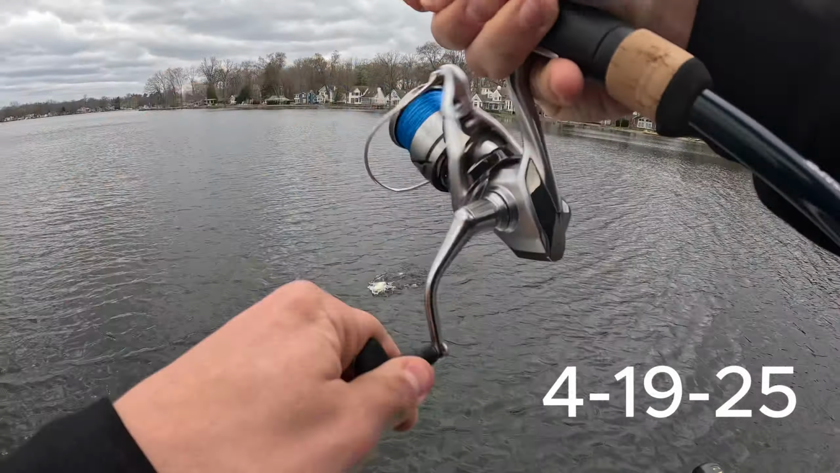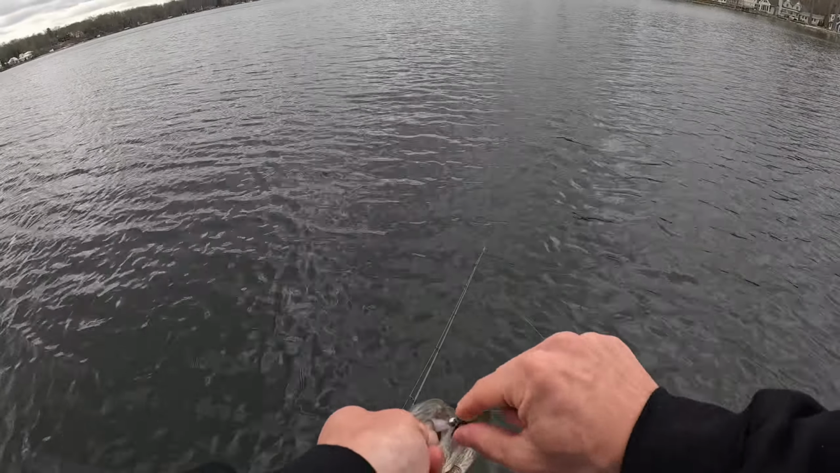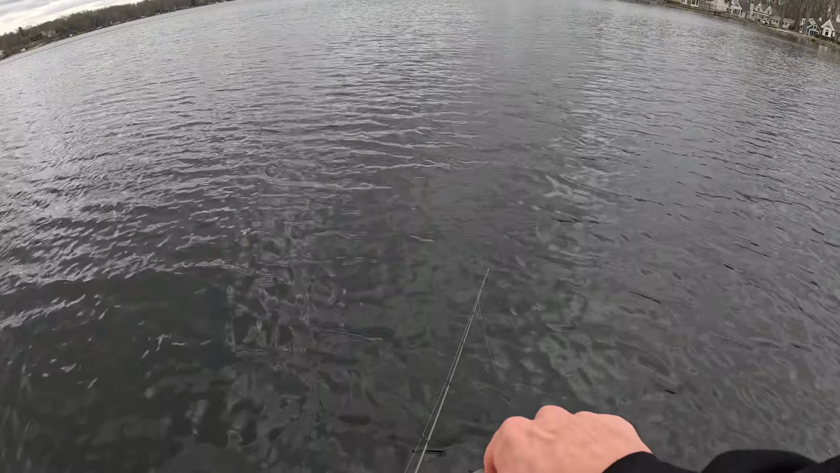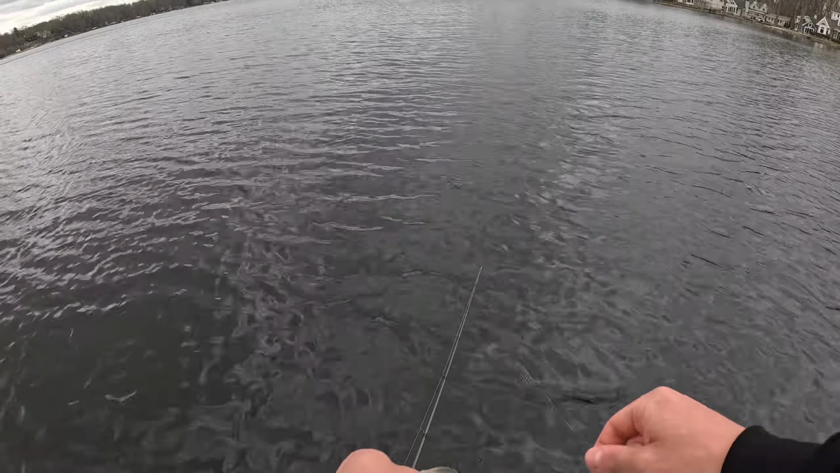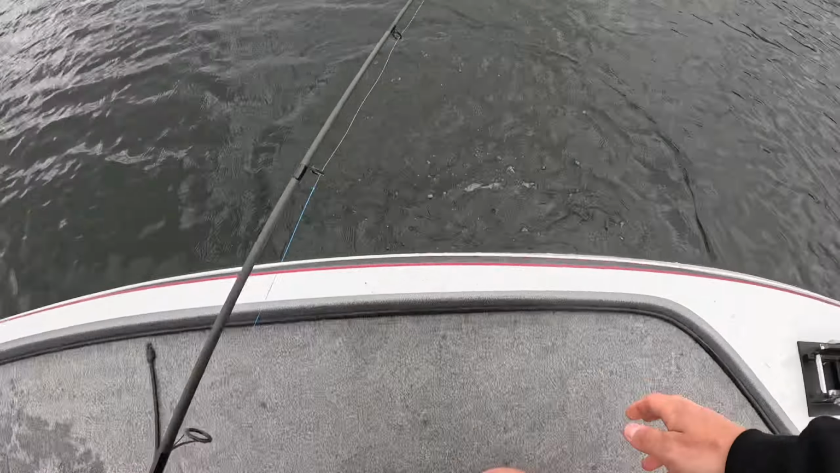Giant crappie. Holy crap. Holy goodness. Look at the size of this crappie, you guys. That is probably like a 1 pound fish. Just absolutely inhaling this little jig minnow. That was crazy. What a sick fish. Go ahead and get him on back.